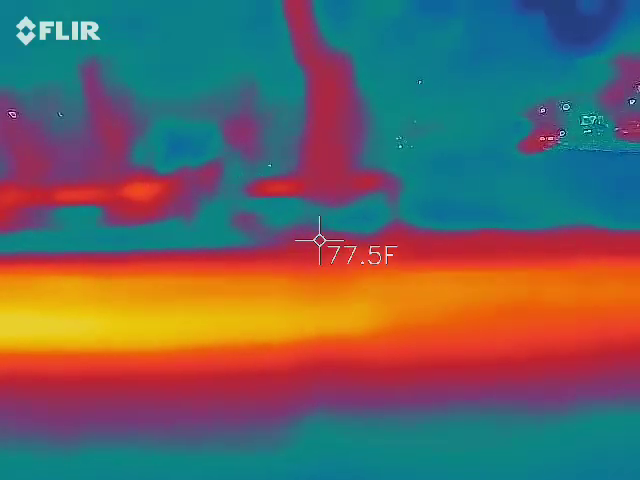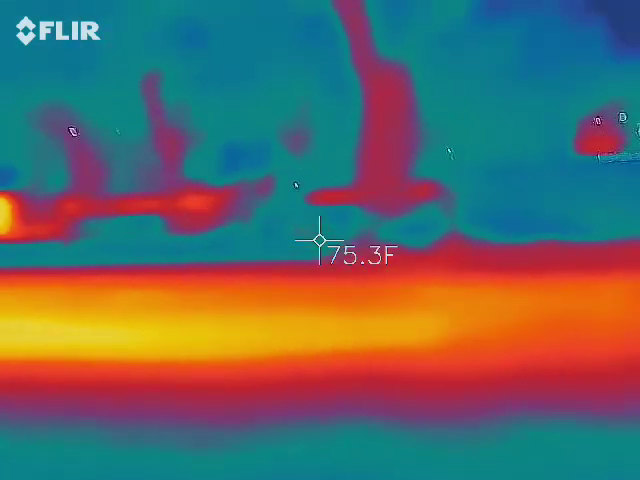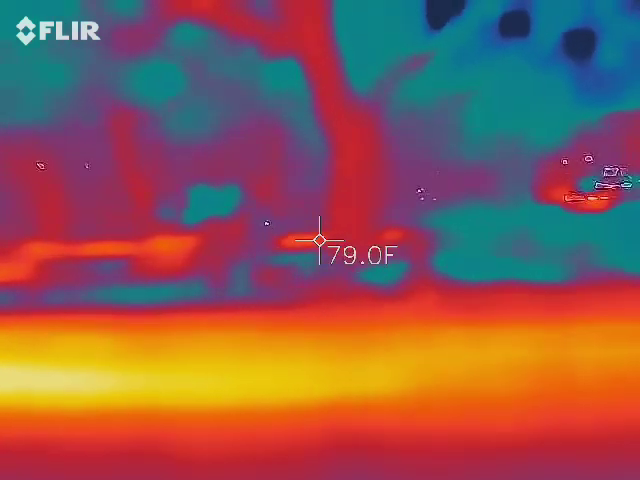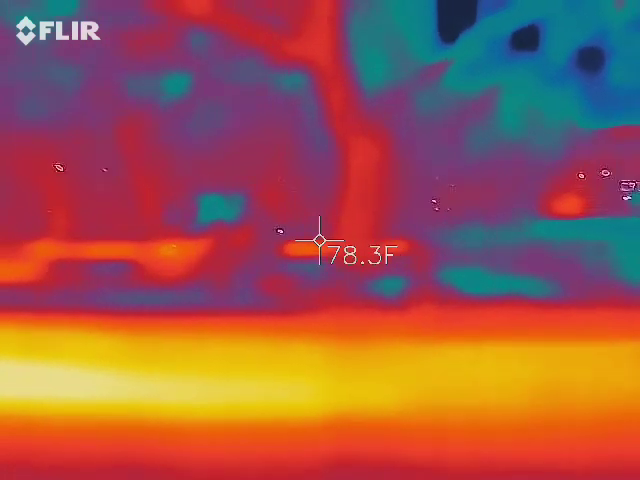Exactly. You got a hot spot, you got a cold spot somewhere. I have an EMF meter. Took a ghost hunting class. I want to take a ghost hunting class. How do you find these? You just go online. I have a friend who teaches it, the guy. I'd love to do that.